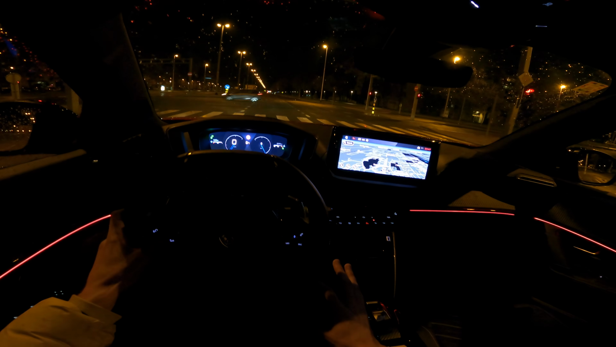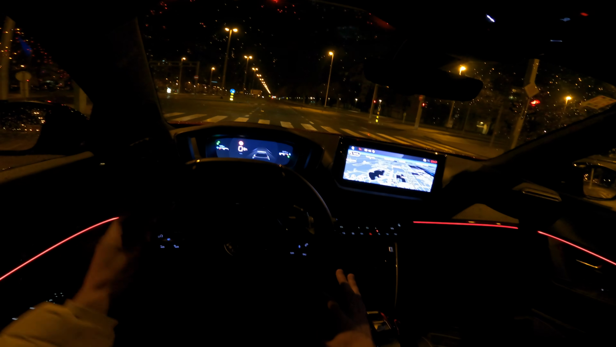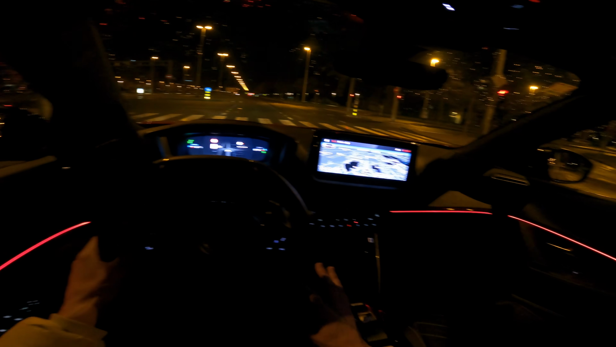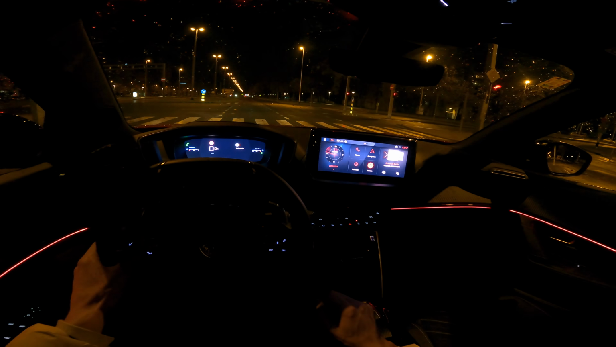Now, yeah, let me show you the 3D cockpit. So you can switch to driving here, and it shows you the car. I'm going to come back to that. You have also the lane assist there and the distance. You can see the navigation. So if you are here on a different setup, you can see the navigation.